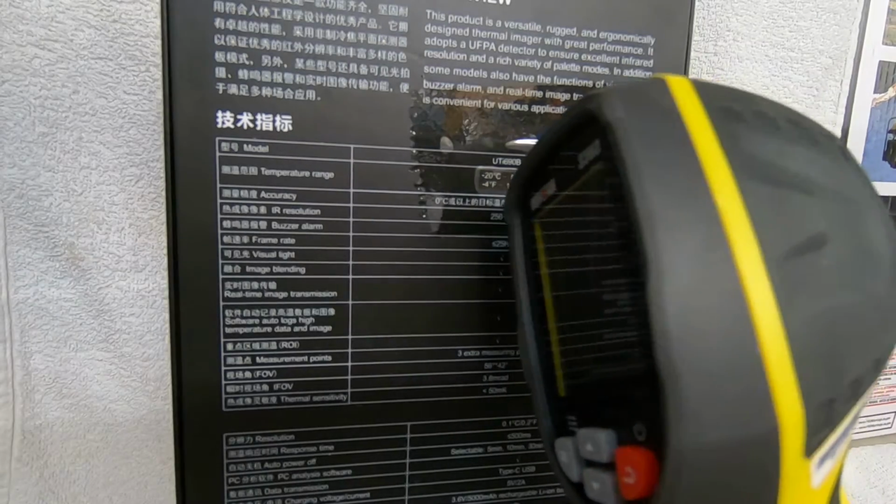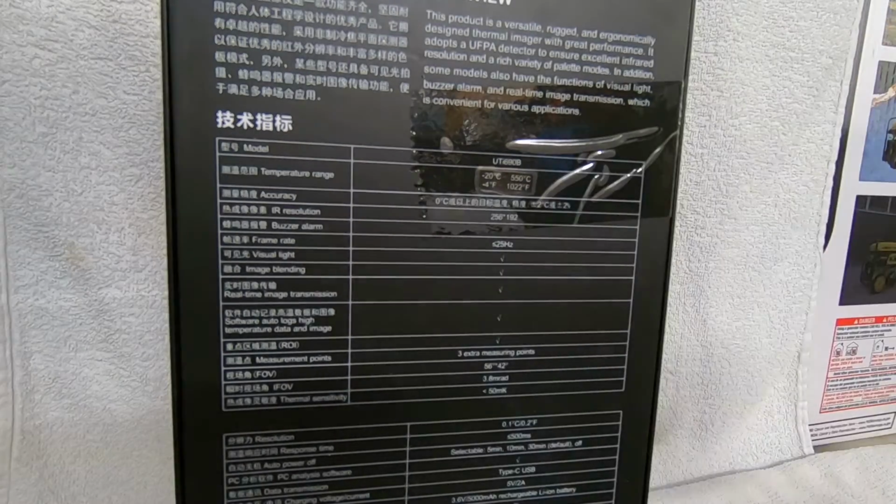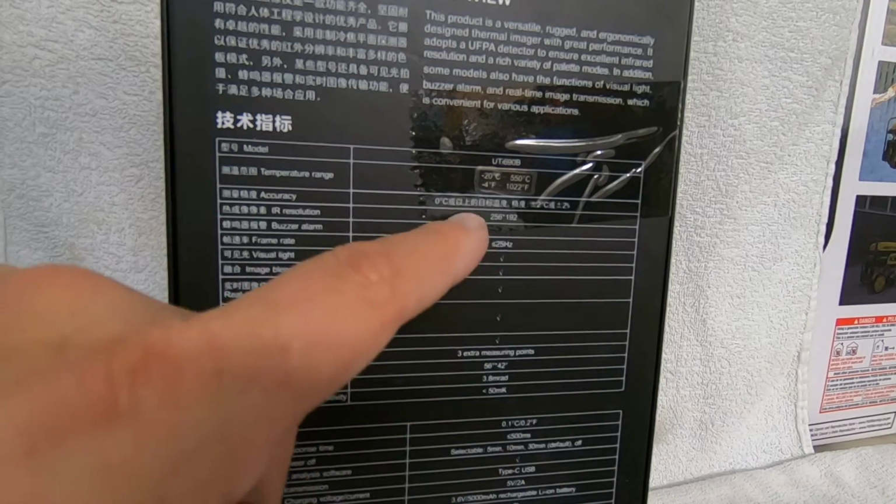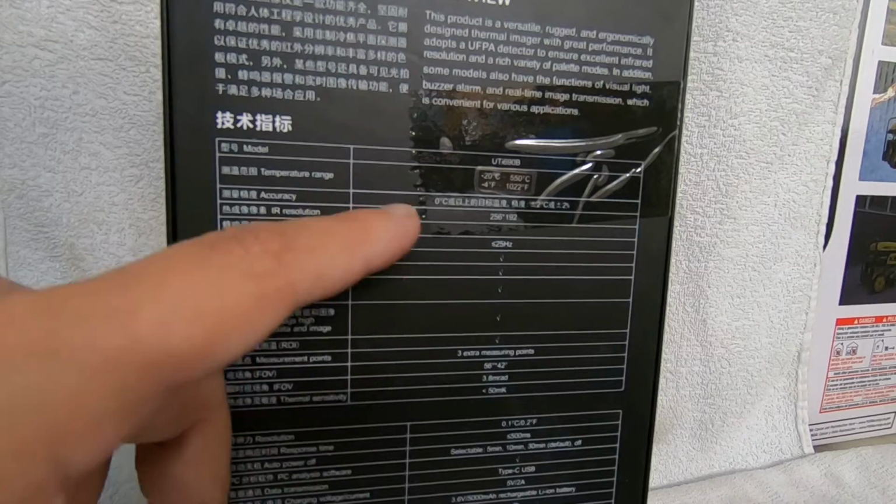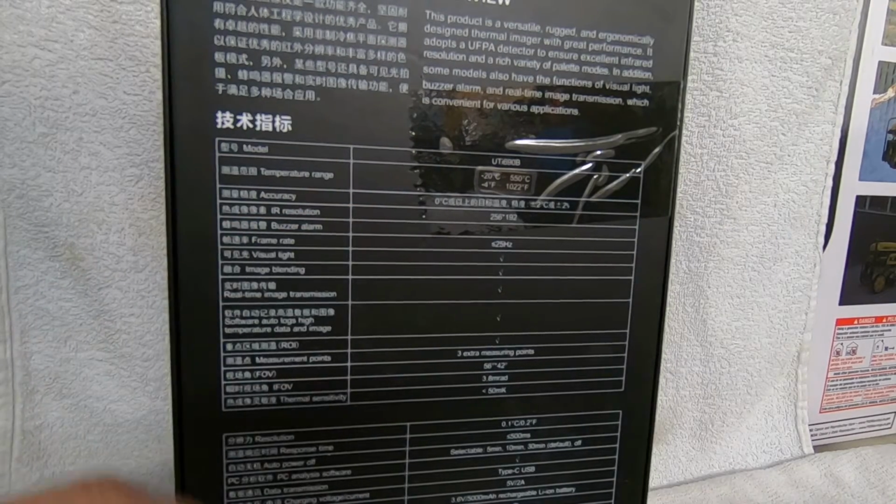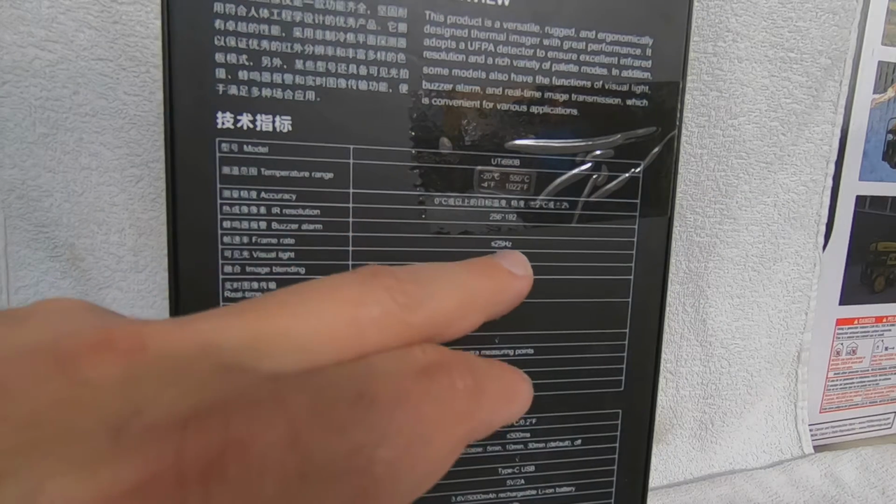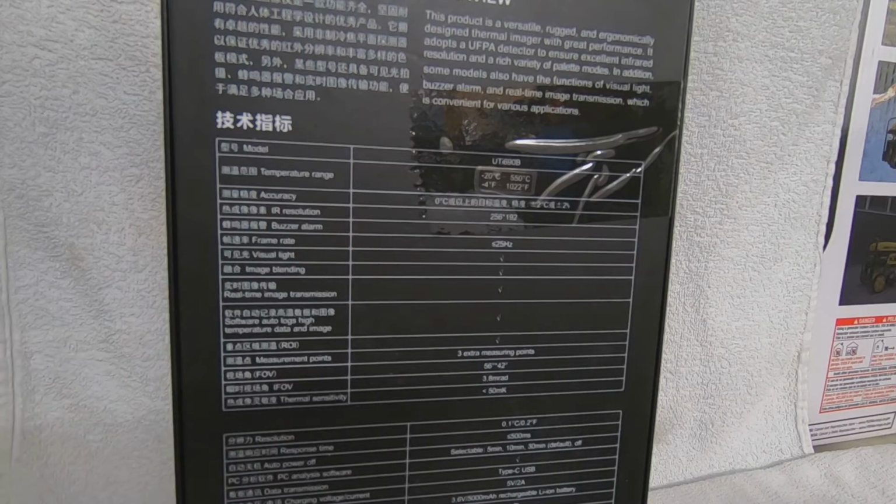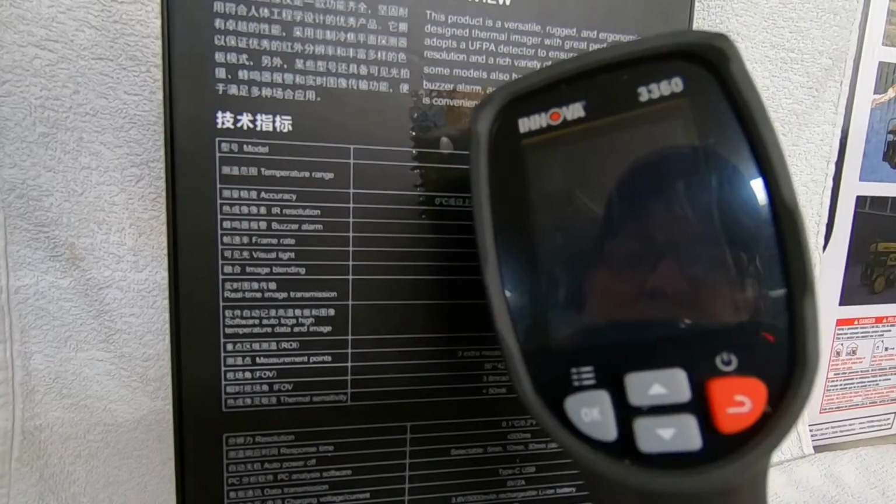This one here is 32 by 32. Just to give you an idea of how much higher the infrared sensor resolution is on this camera versus the Innova. This has a frame rate of about 25 hertz, almost fluid to the eye. This one, 7 hertz.